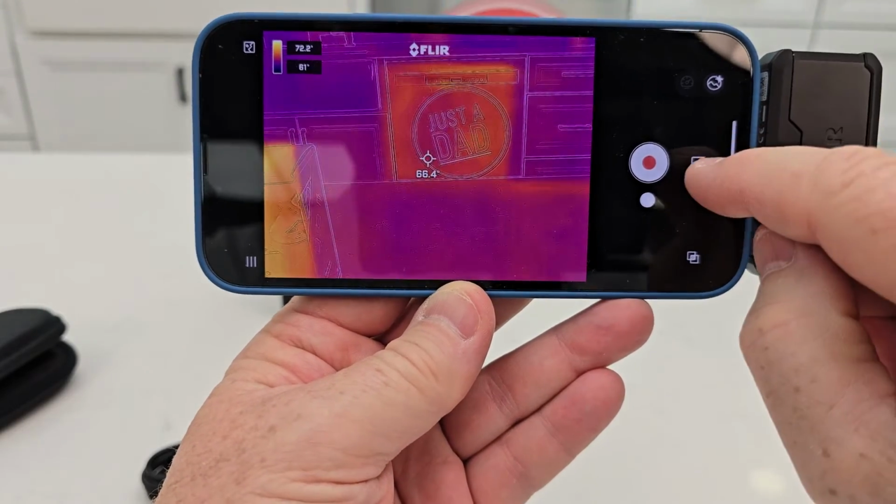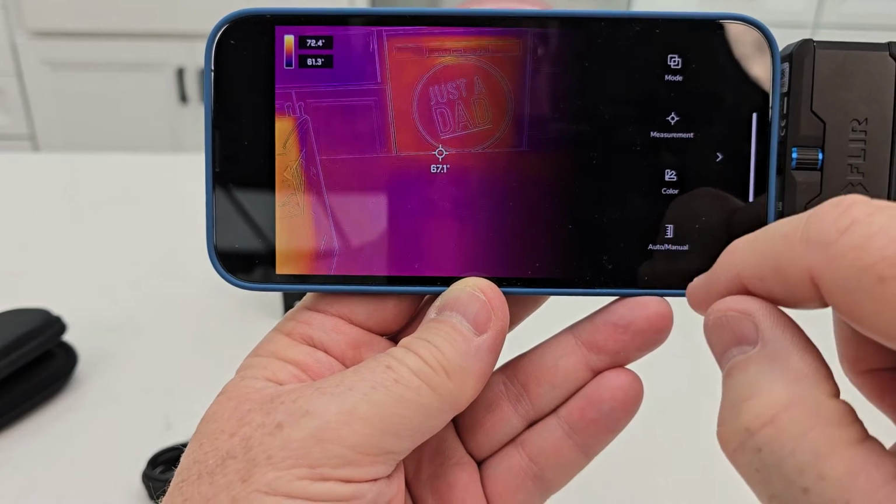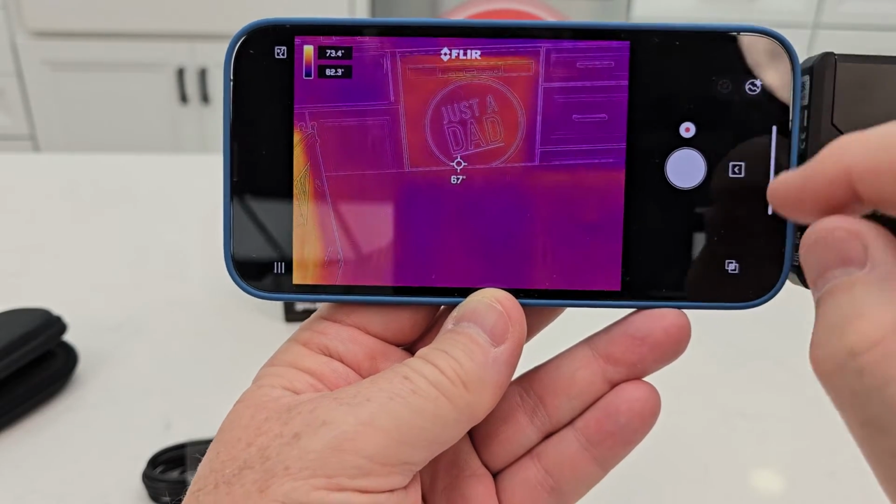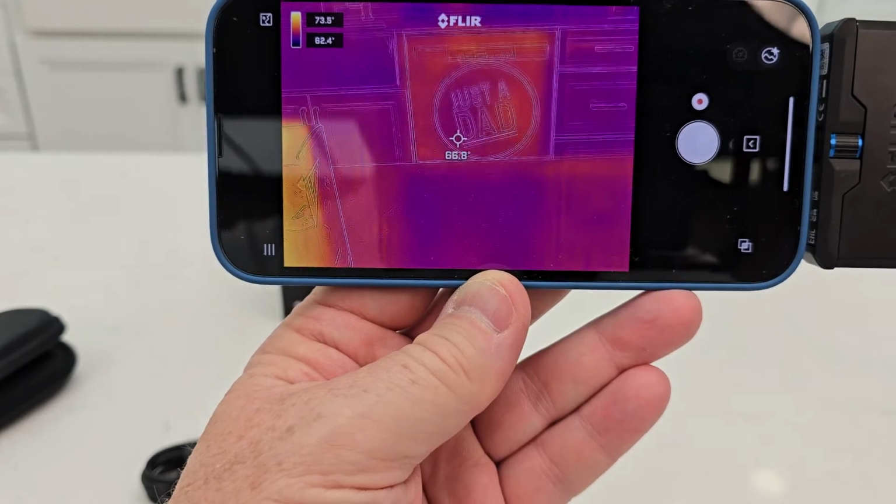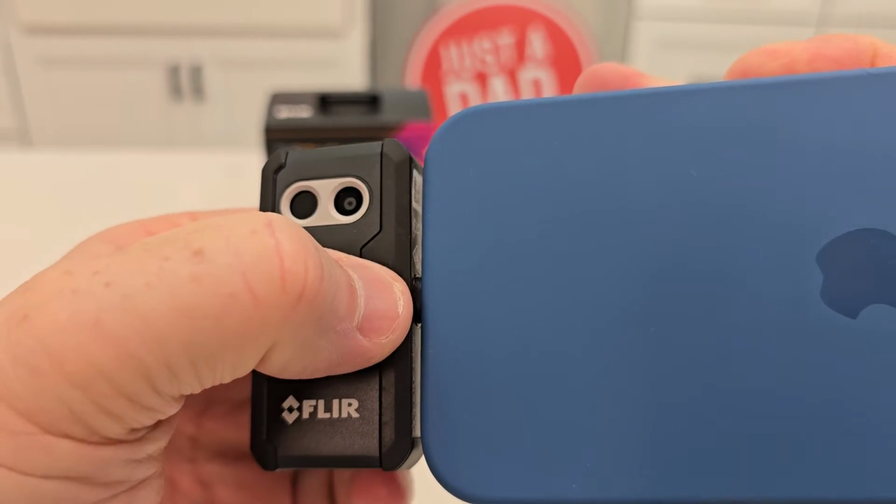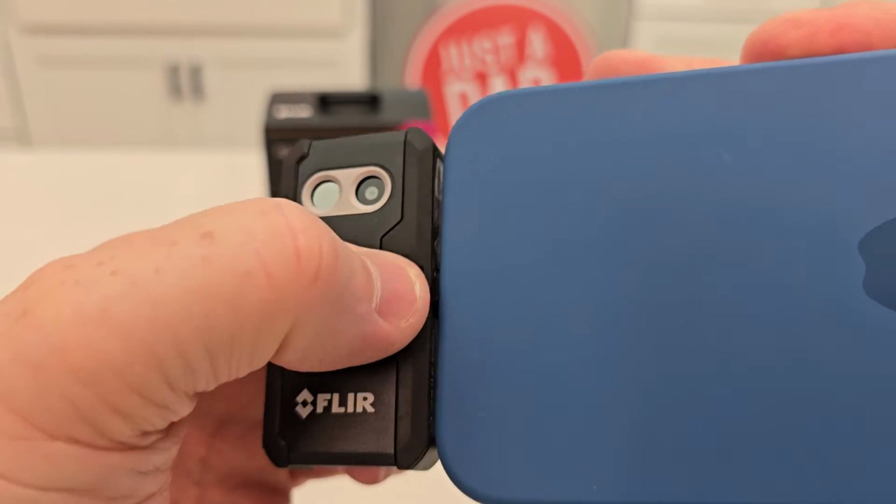It comes in Celsius, and there's a measurement mode. There's the different dots. You've got to click on the settings and change it to Fahrenheit. And again, there's what the camera looks like. And again, you move that so it fits your case. You do want this to be as snug as possible to your phone.